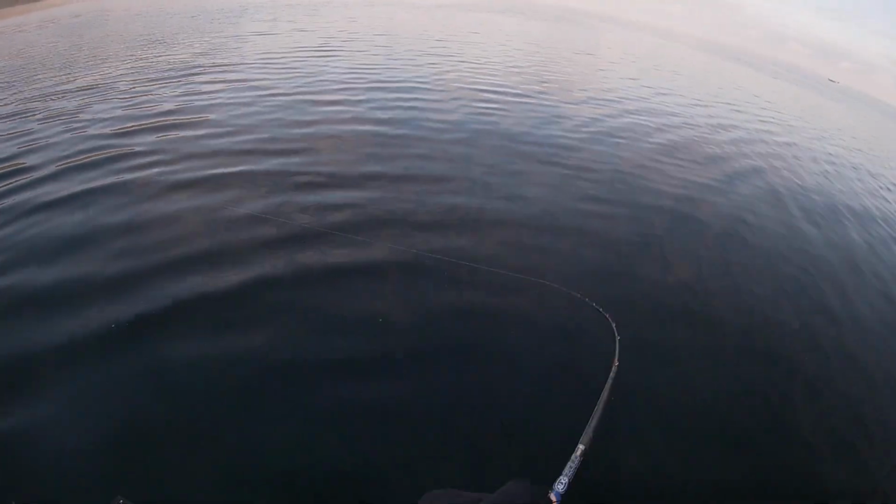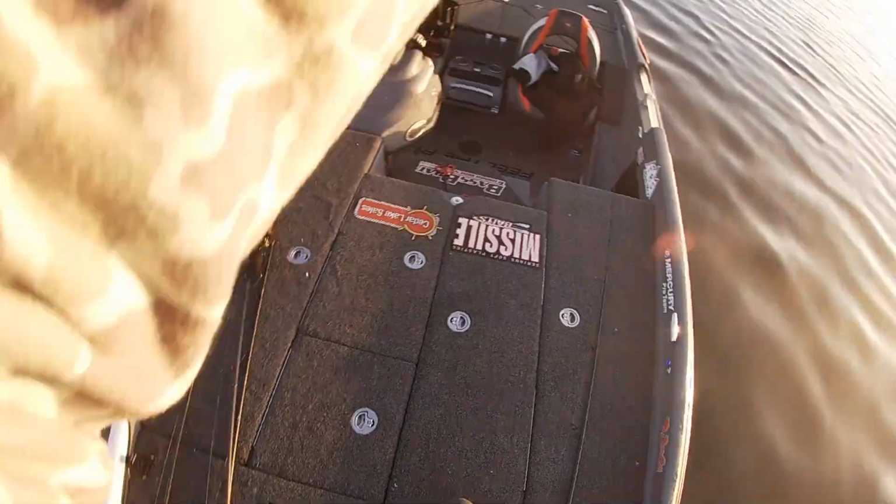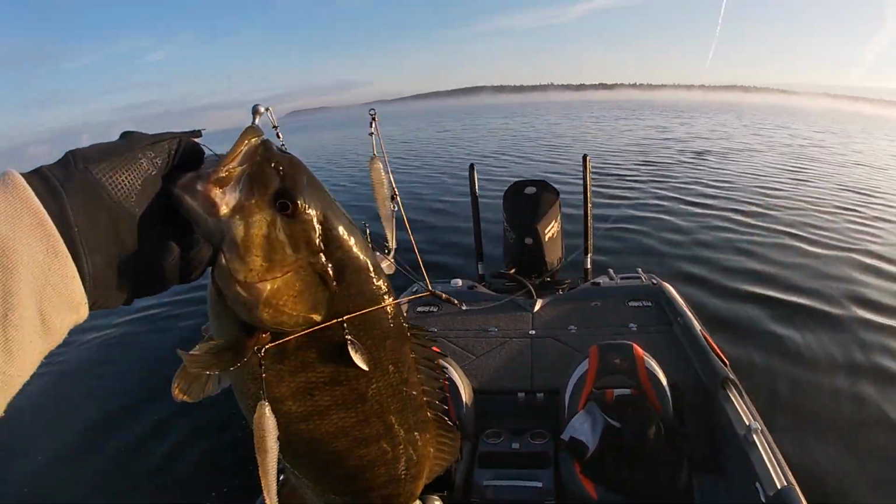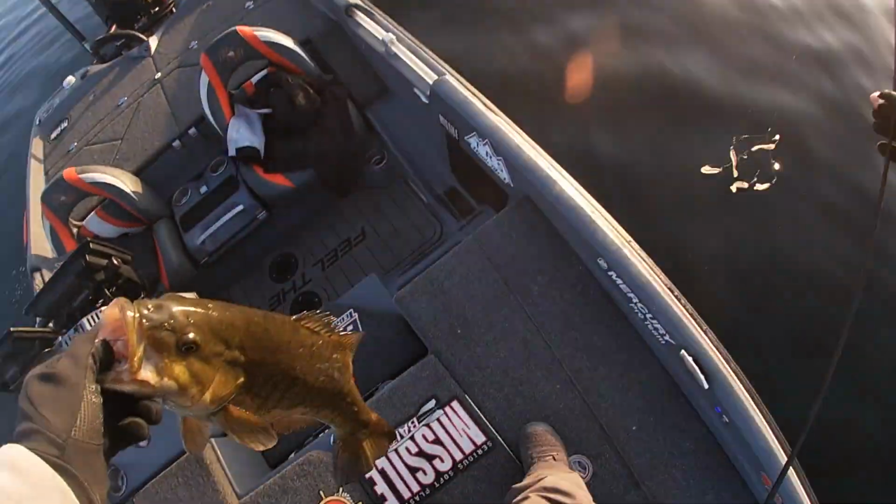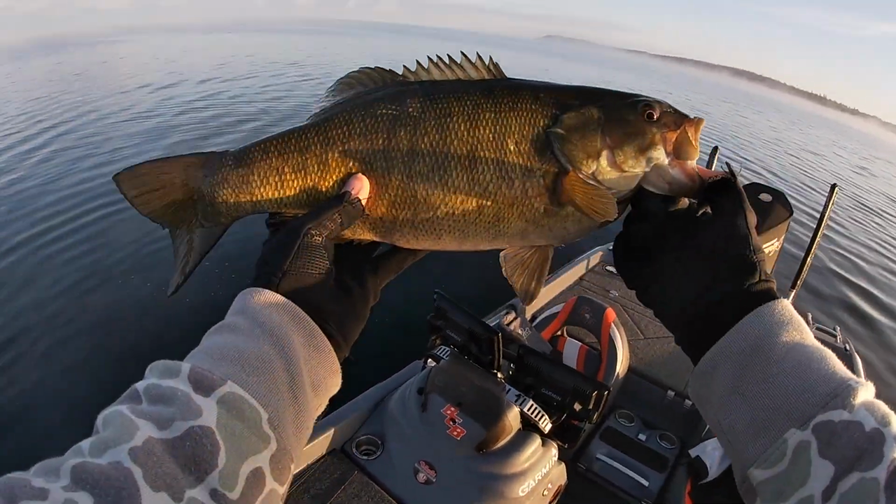Not a giant, but a fun one. Still just a tub. Ooh, okay. He's a little bit bigger than I thought. That's probably a 4. He's a cool looking fish, man.